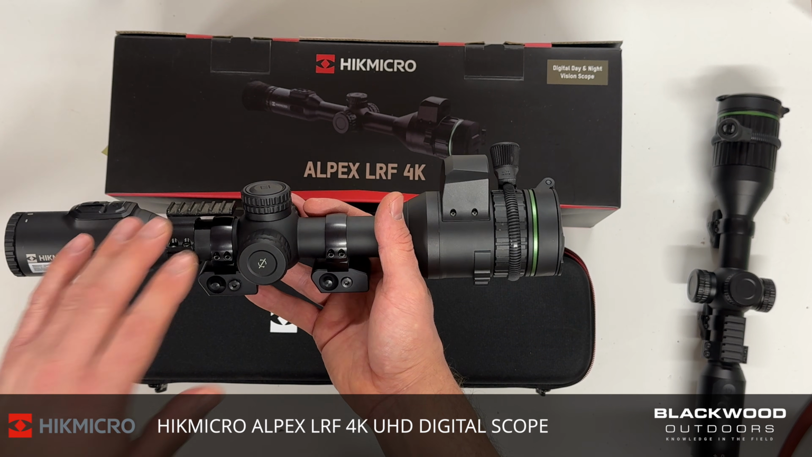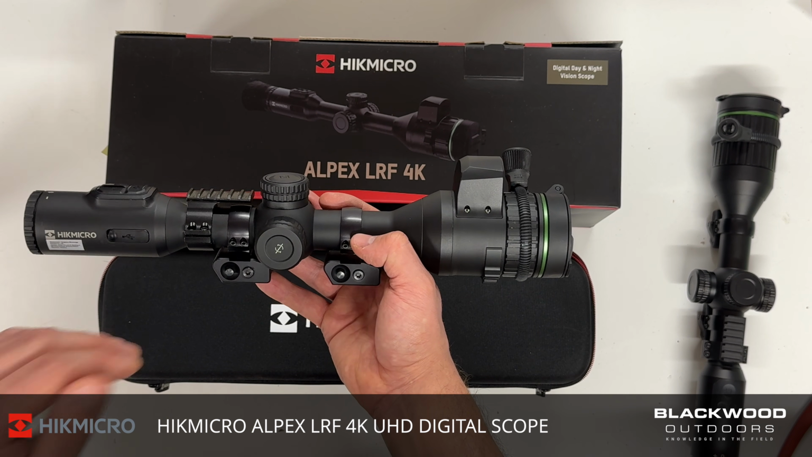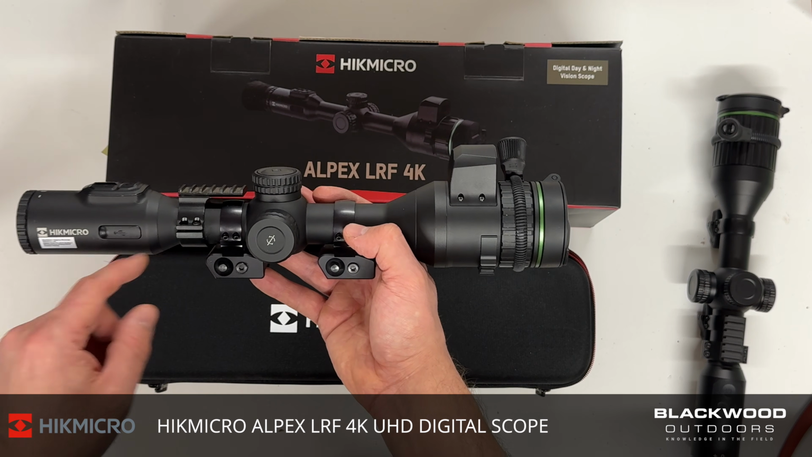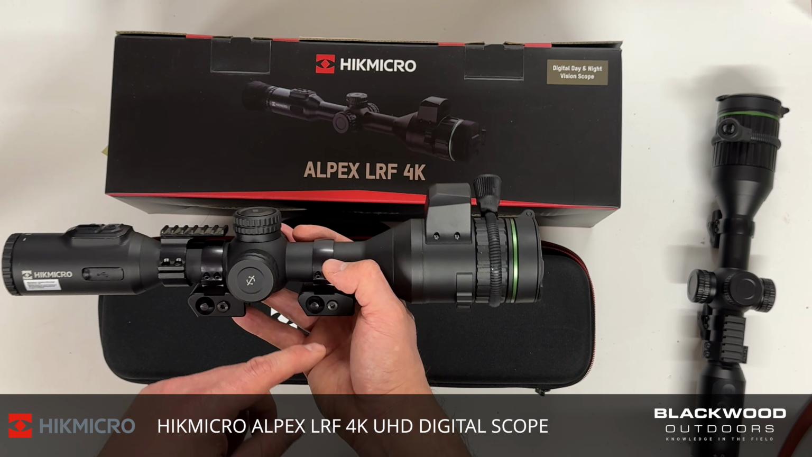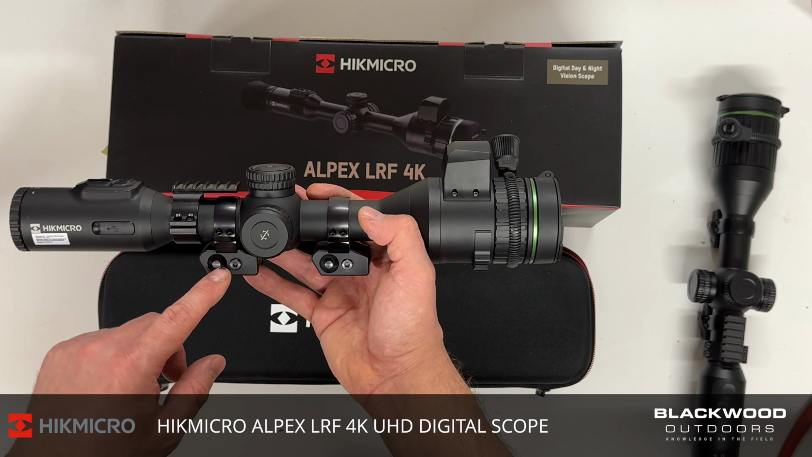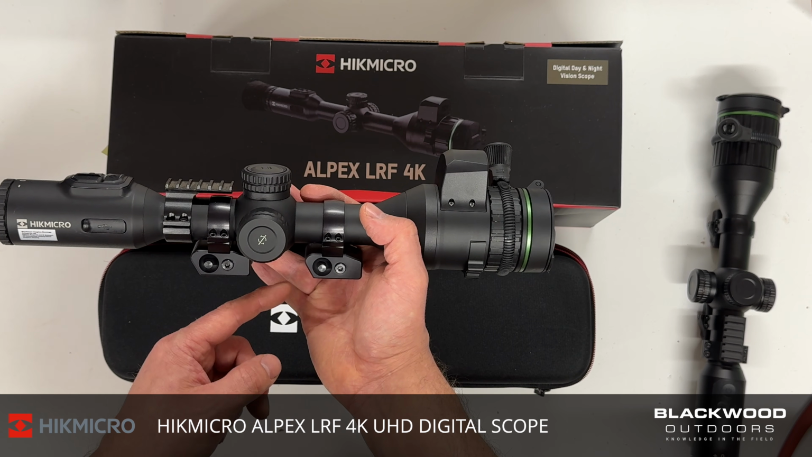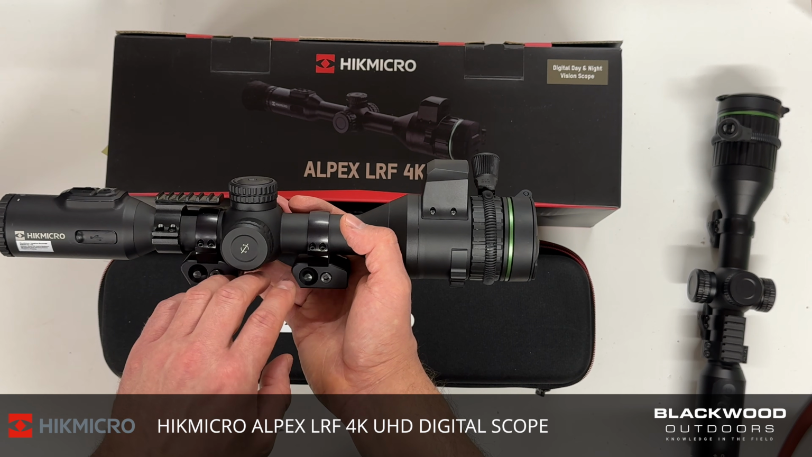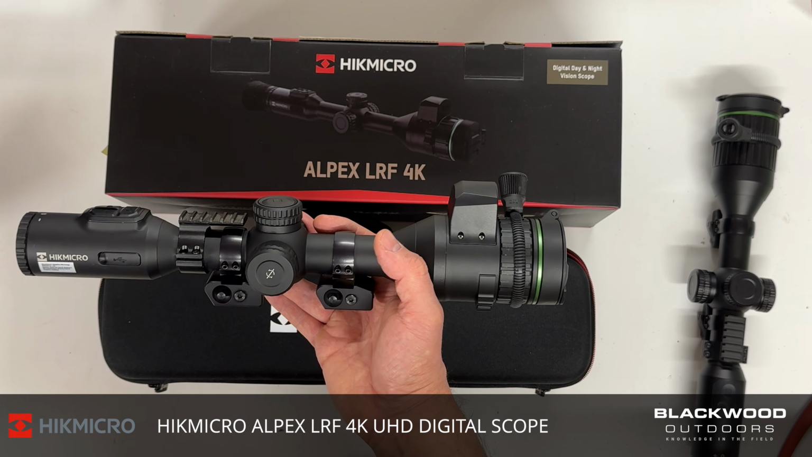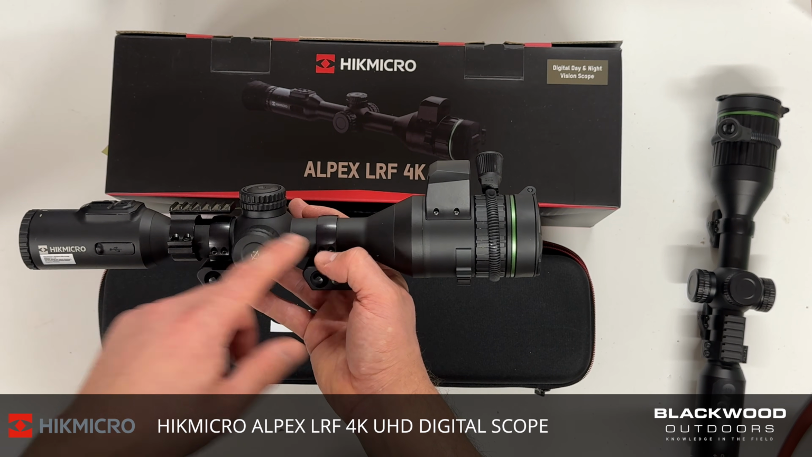A benefit of having this tube design is you have a multitude of different mounting options. You can use low, medium, high mounts. You can use dovetail, Weaver, offset, windage, single piece. You can do whatever you want with it. The weight's mounted like this with the two single points. You can straddle a magazine for an air gun. You can clear an ejection port. You can do whatever you need with it. Move it further back. It's so versatile, the traditional tube style design with the 30mm rings.